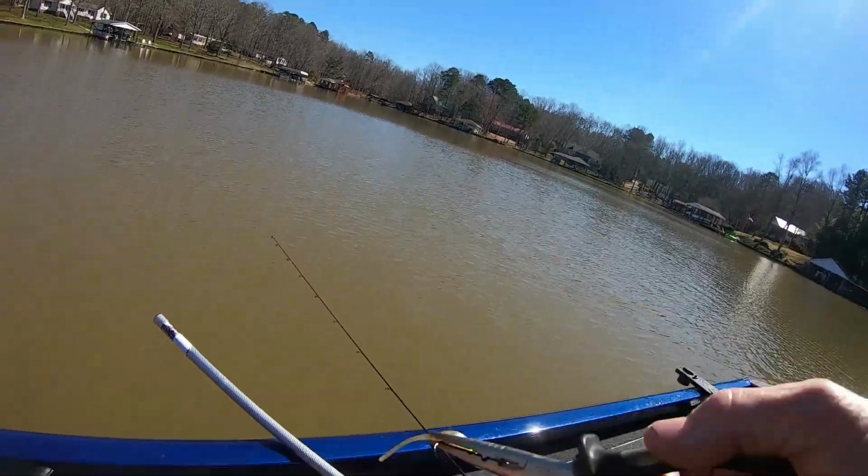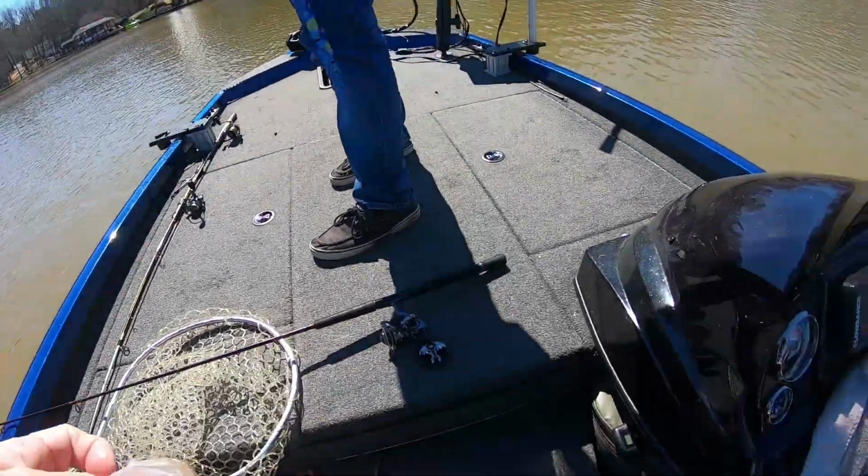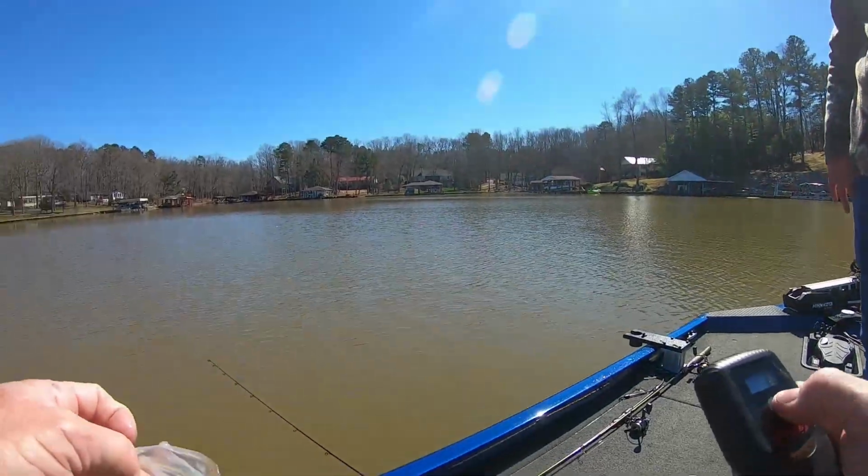Mason missed one. I done lost two. That was on the gold. I made a pretty good catch with that gold. I'll show it to y'all again here in a minute.